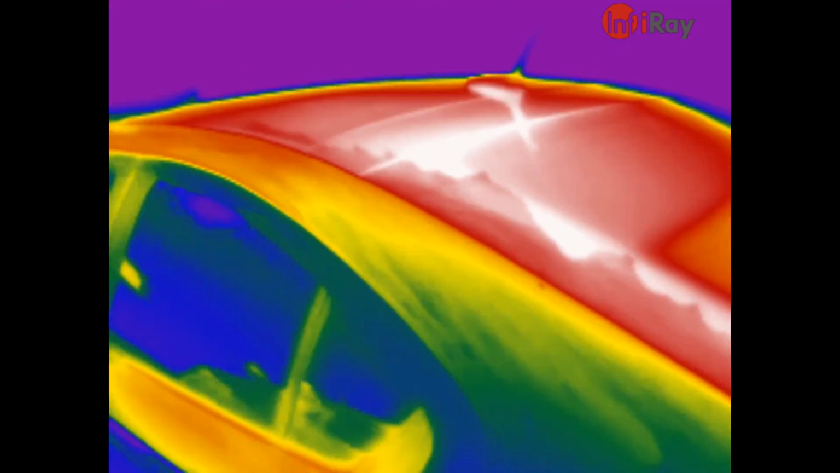So we're looking at the two different cars. One's got a black roof and one's got a silver roof out in the heat today. It's not super hot today, but can you tell which one's hotter? Let's switch it to color mode. Okay, that's the car with the black roof.